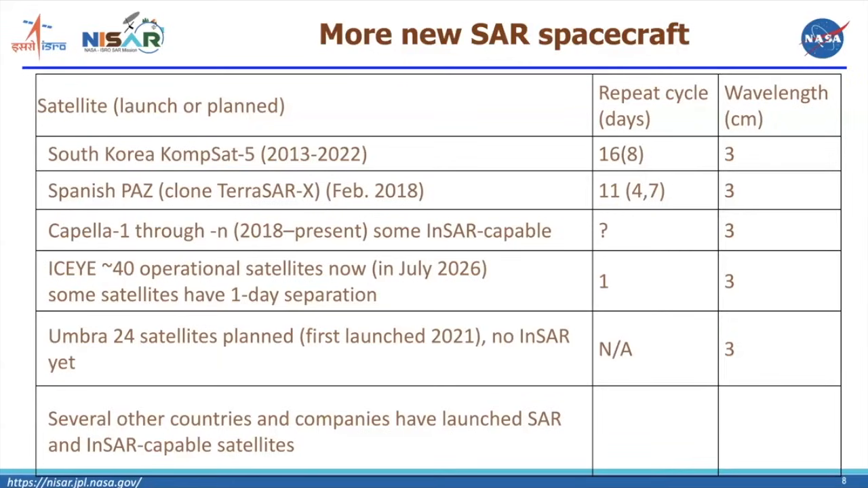Capella has launched a number of satellites. I don't know what the up-to-date number is. If Scott's on, he could update us on that. Scott has shown some interferograms that had a 3-day repeat in a few places. It's an X-band satellite, so their strip map data can be used for interferometry.